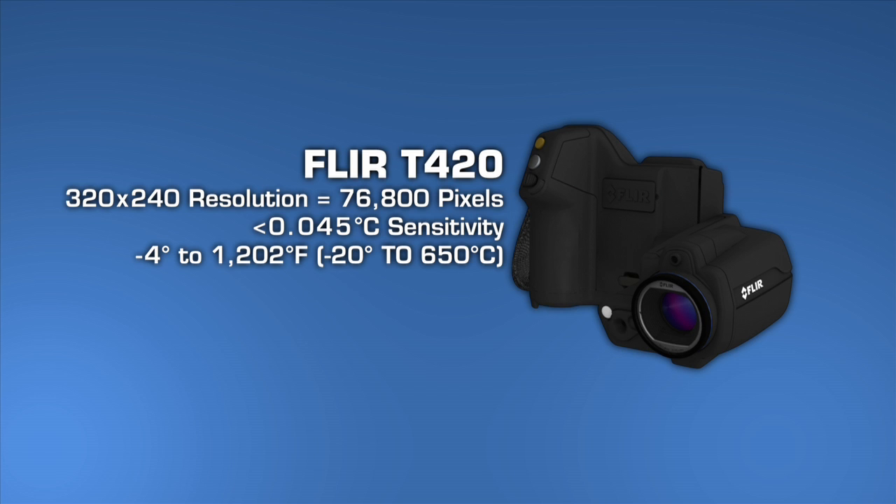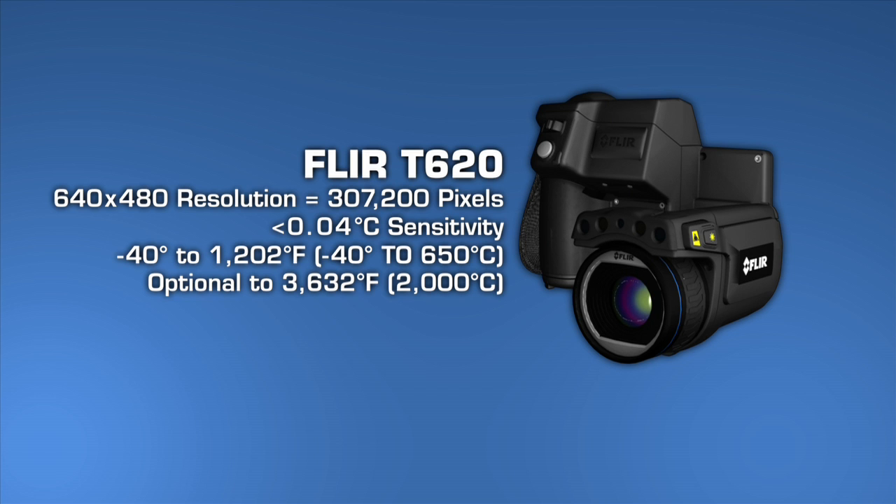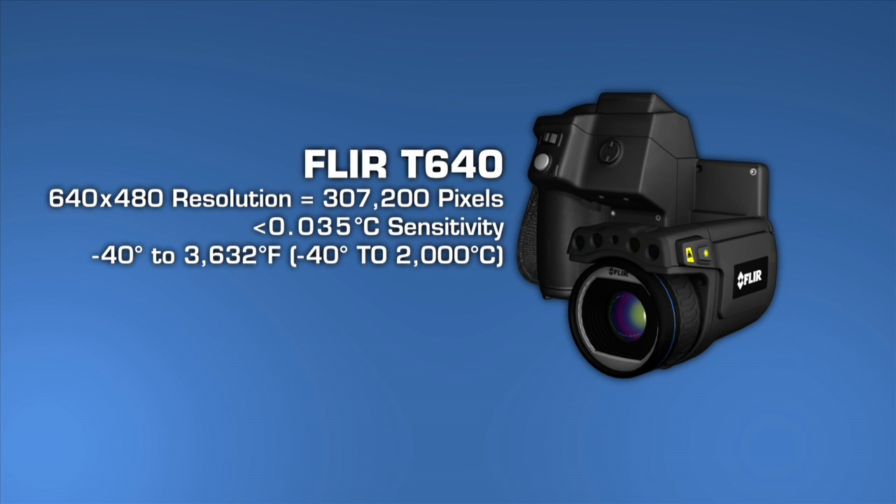T-Series cameras also offer the broadest temperature ranges, up to 2000 Celsius with the T640. Sensitivity also increases as you move up each model. This helps you see subtler temperature rises. Important stuff when just fractions of degrees can matter.